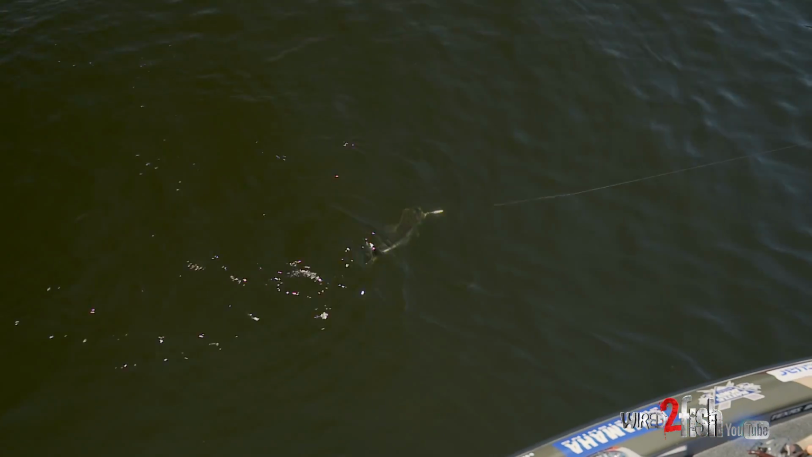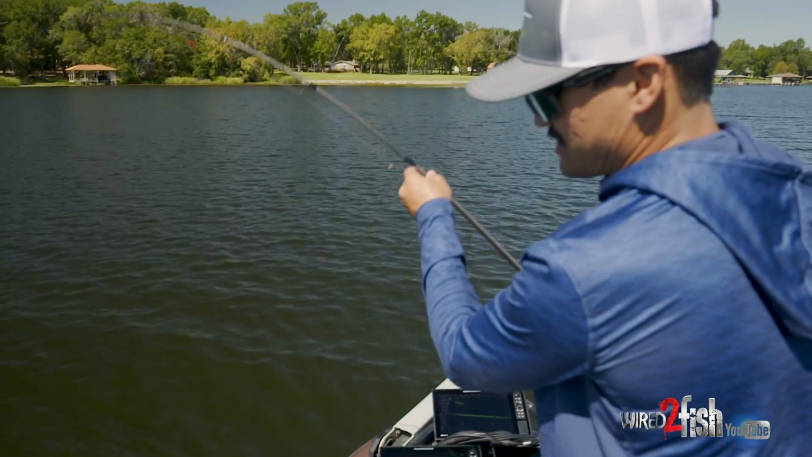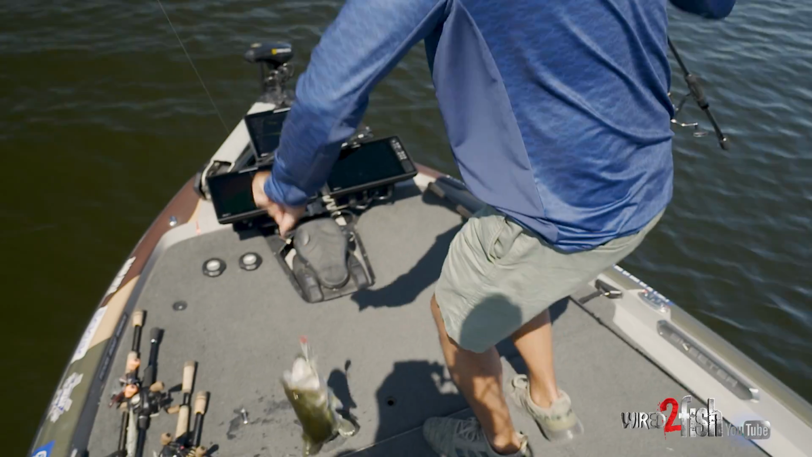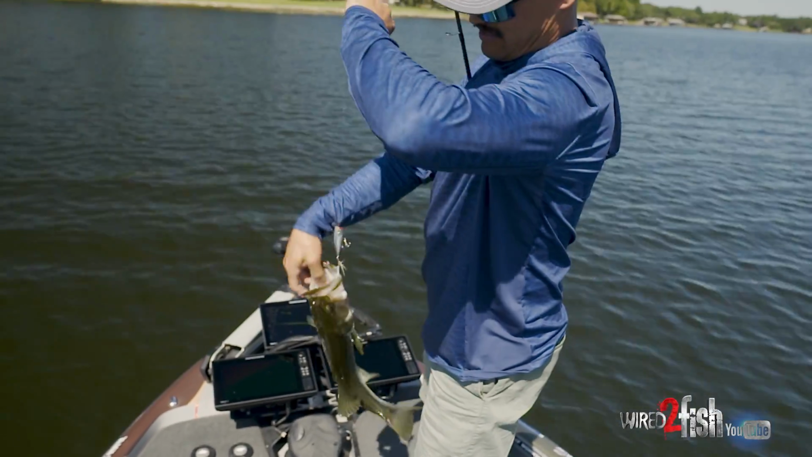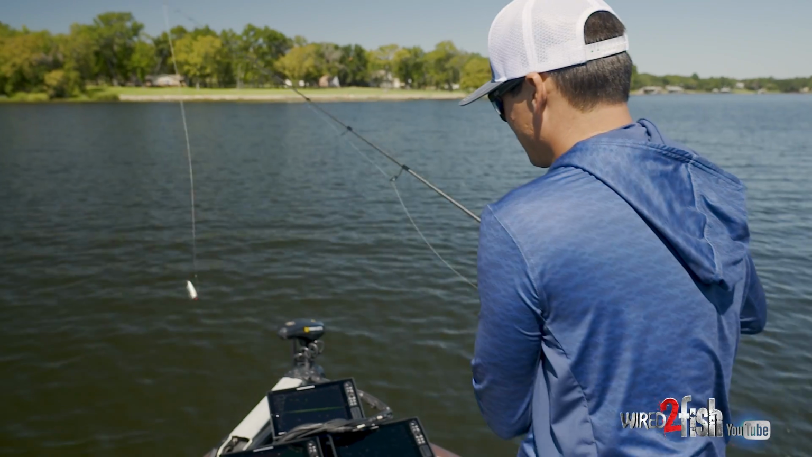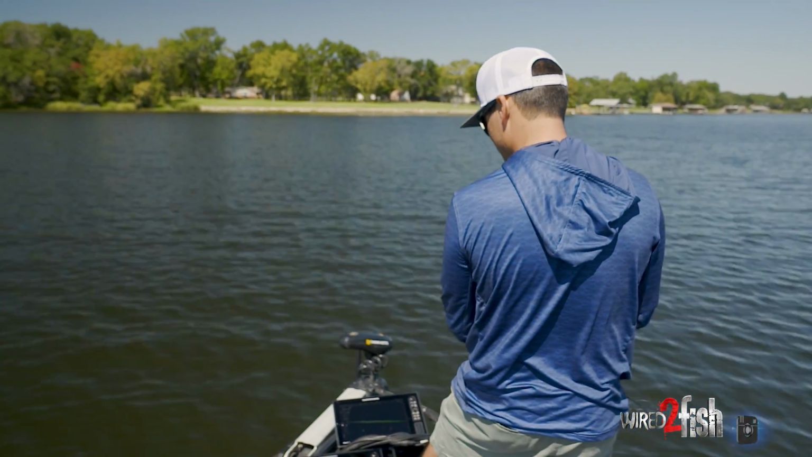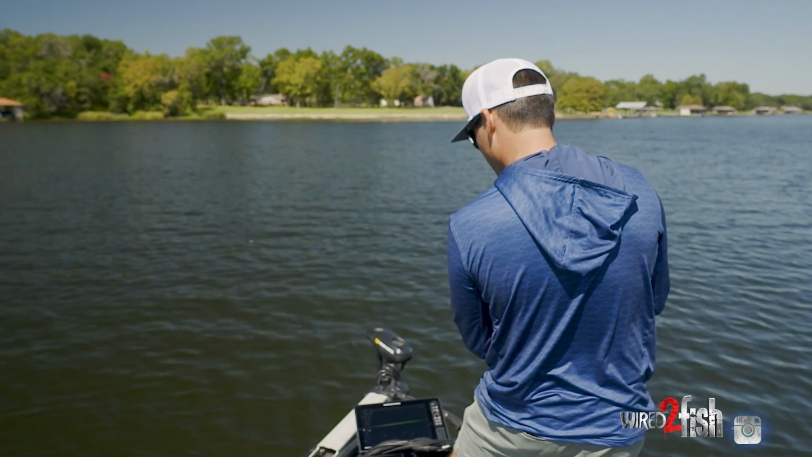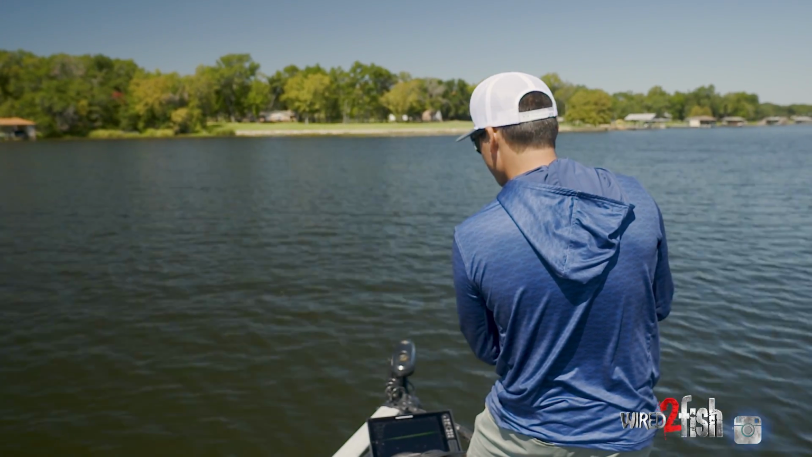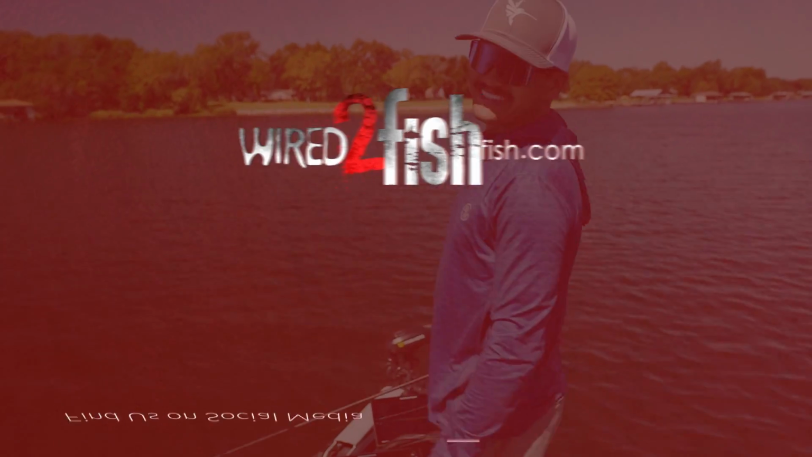This is by far one of the coolest things I've ever seen in a transition time of year. Watching them on live, I mean, they're literally 10 feet in front of the boat right now. Really, really cool having the ability to stay on top of these fish out in open water, 20, 30, 40 feet of water. That's a lot of fun.